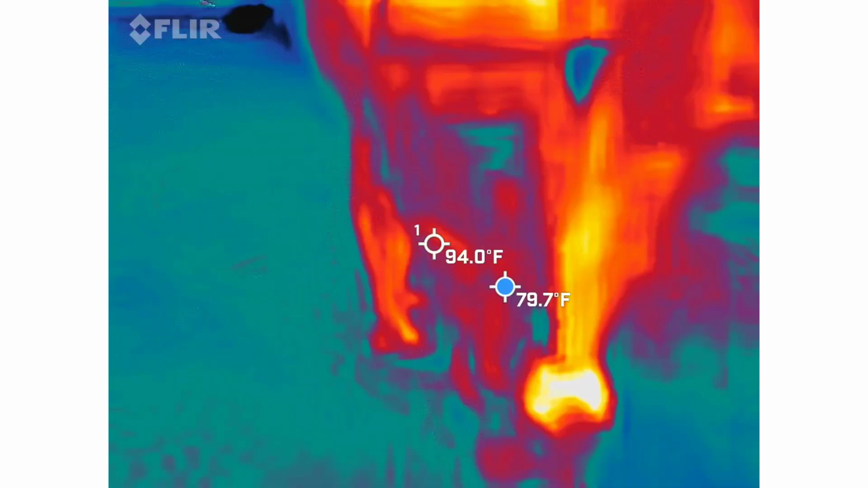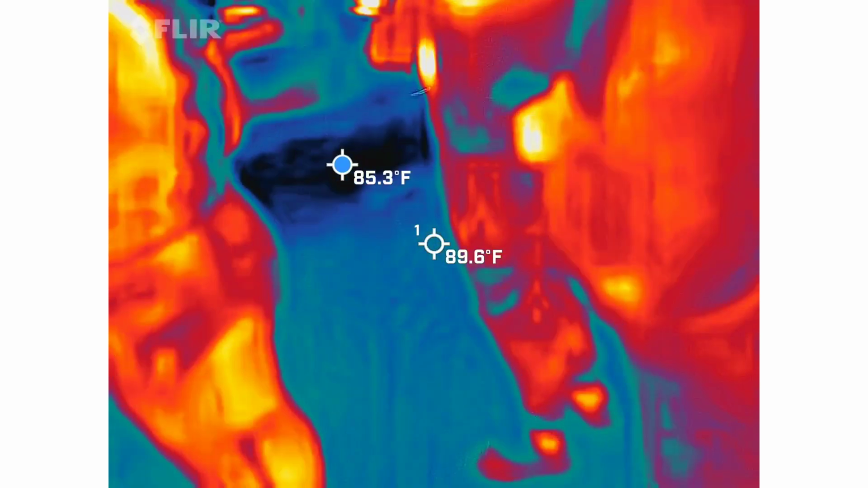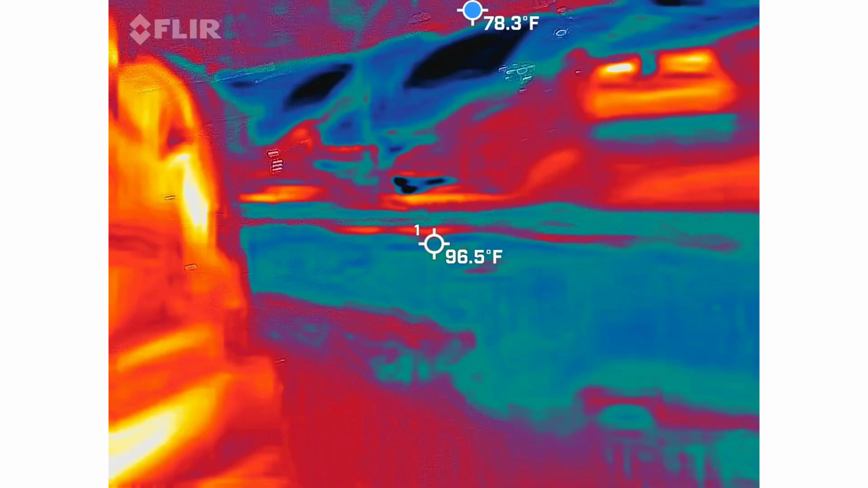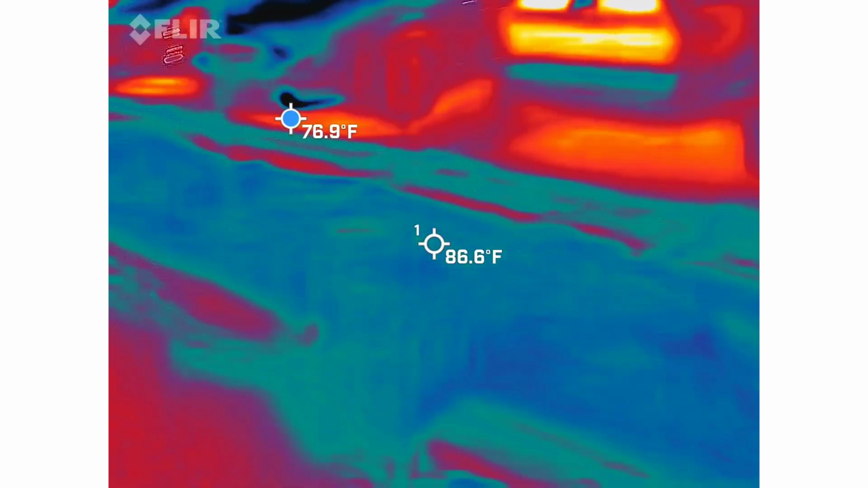Alright, so the lot is obviously pretty full tonight. It's Friday night, so we're kind of limited on space. We are not going to be going in between cars. We're not going to be even going near vehicles in here, especially with lasers and the video cameras.